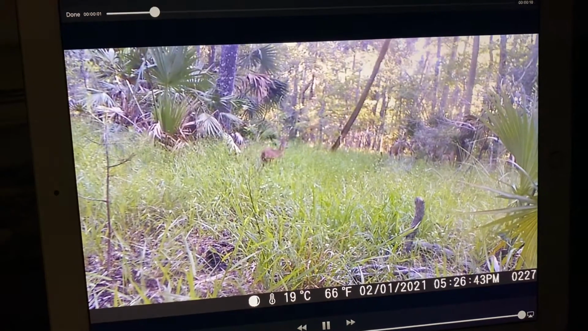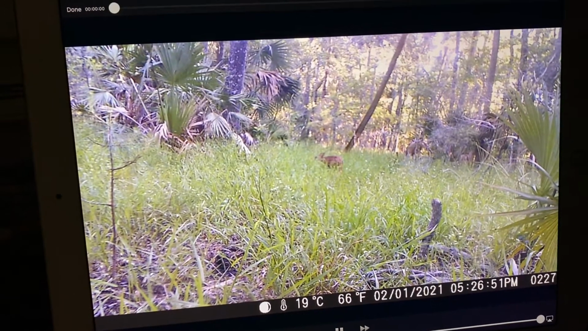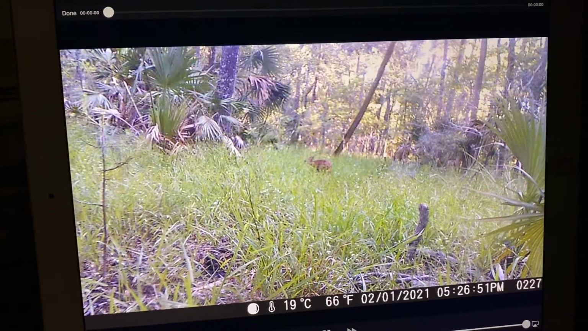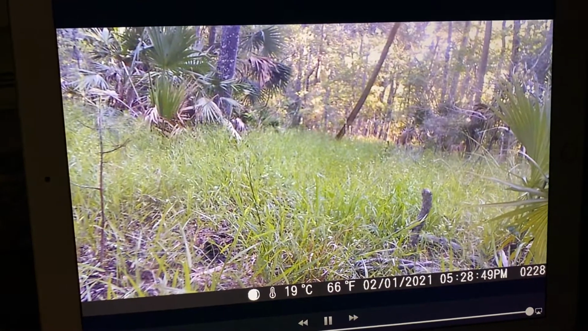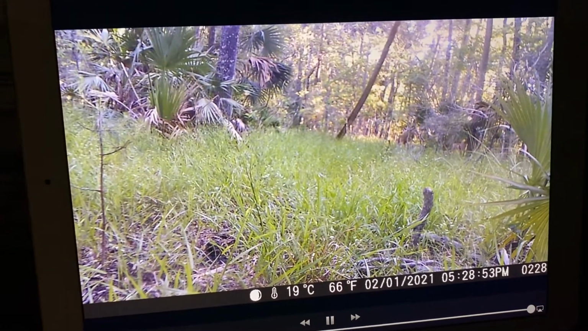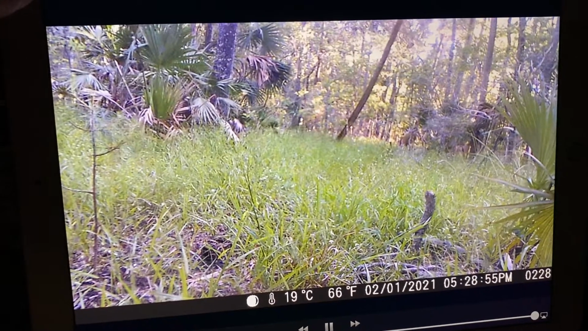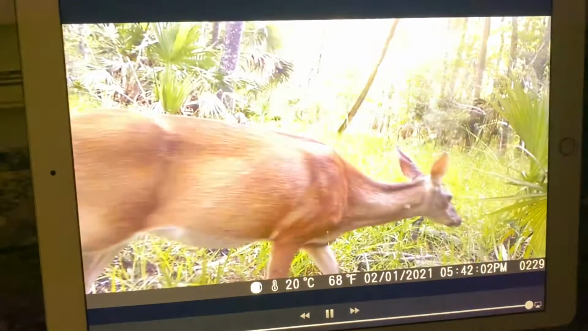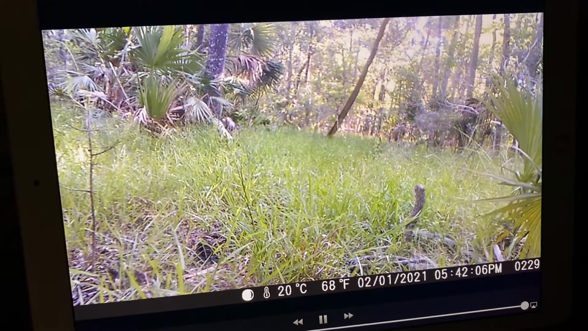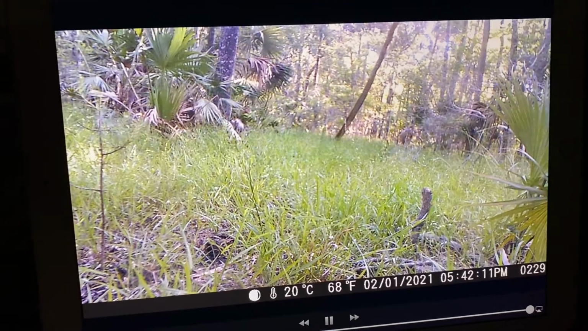And if it's signaling between Bigfoots, that's how they know where each other are. Two knocks. So if you heard a couple knocks and you're a Bigfoot, and you try to find a stick anywhere in Florida that's not rotten, you're going to be looking for at least an hour, because everything that falls to the ground is rotten. And you're not going to make much of a noise with that.